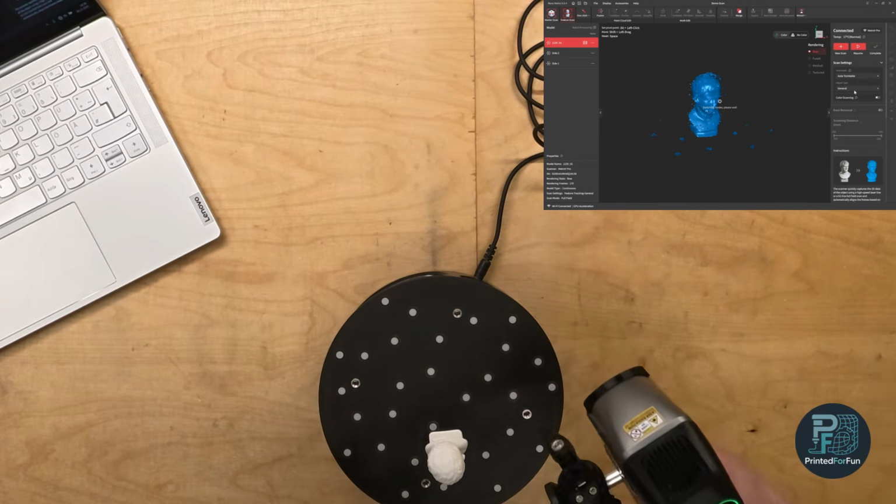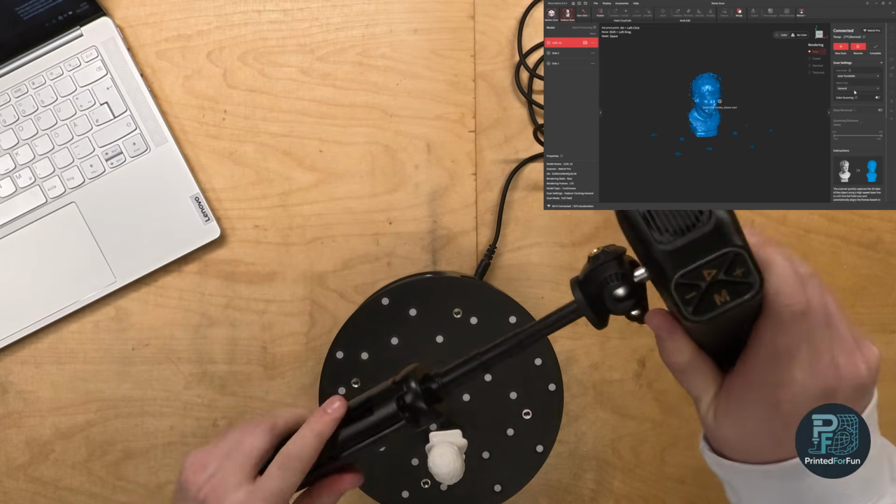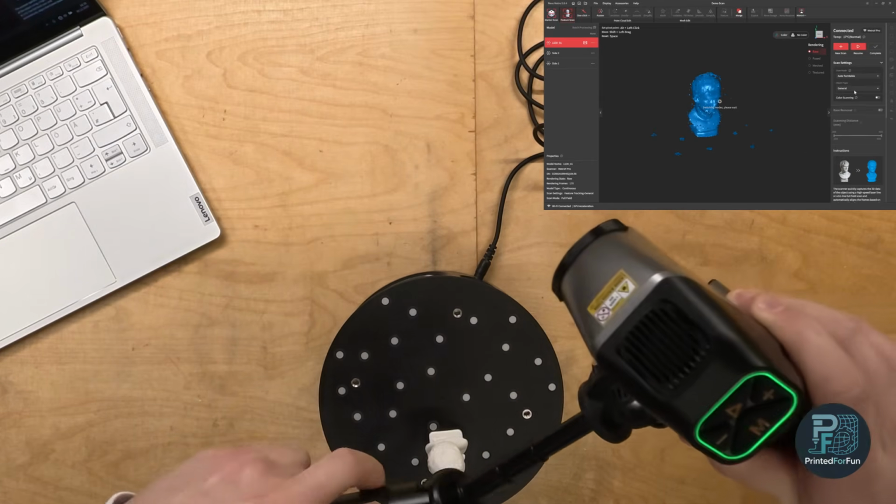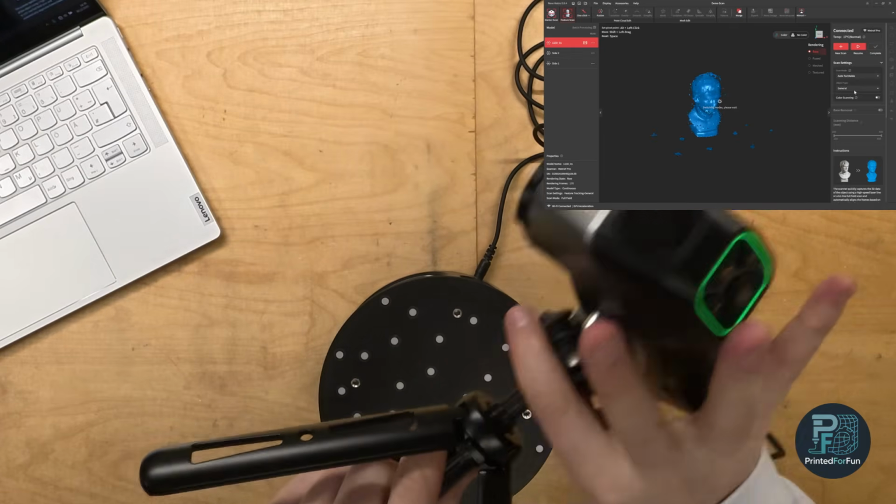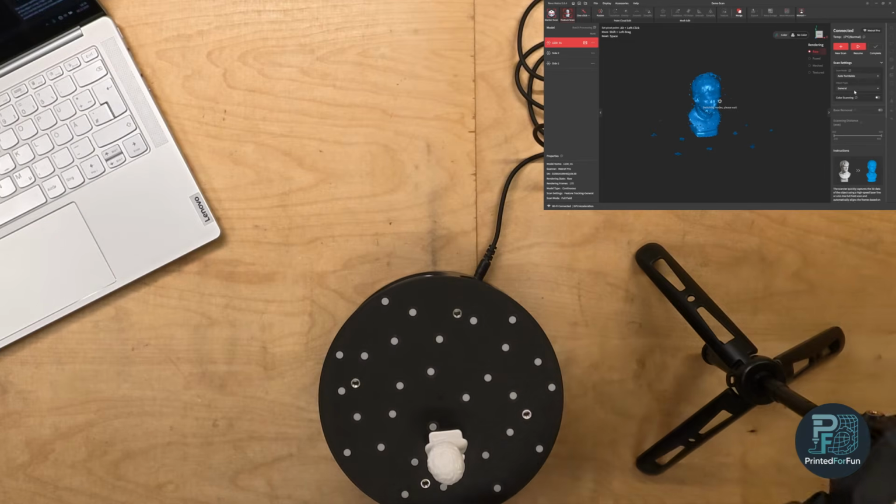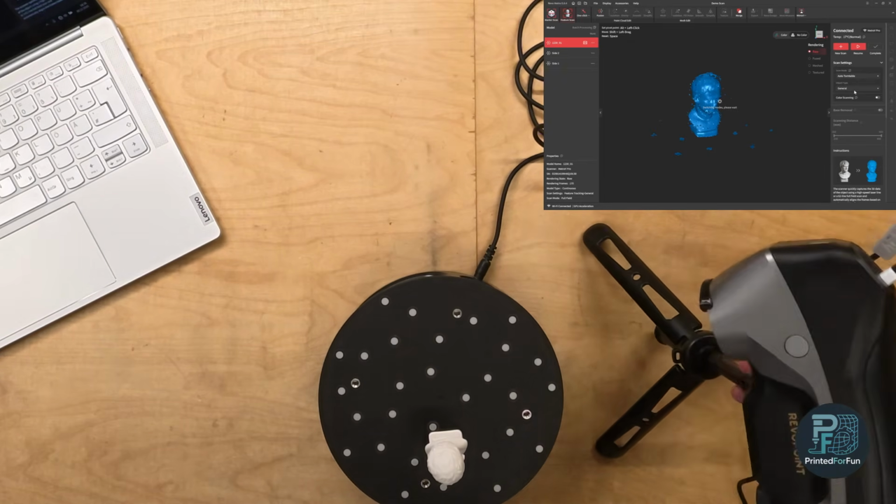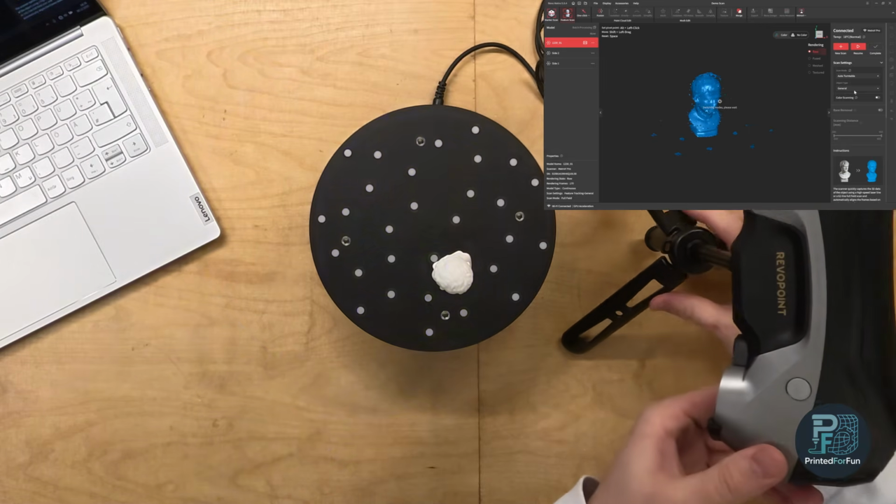I will attach my tripod again, as you can see here. The tripod head, and also the tripod itself, can be extended to set a certain angle. And you also can tilt the scanner on top of the tripod quite freely. So, like this.